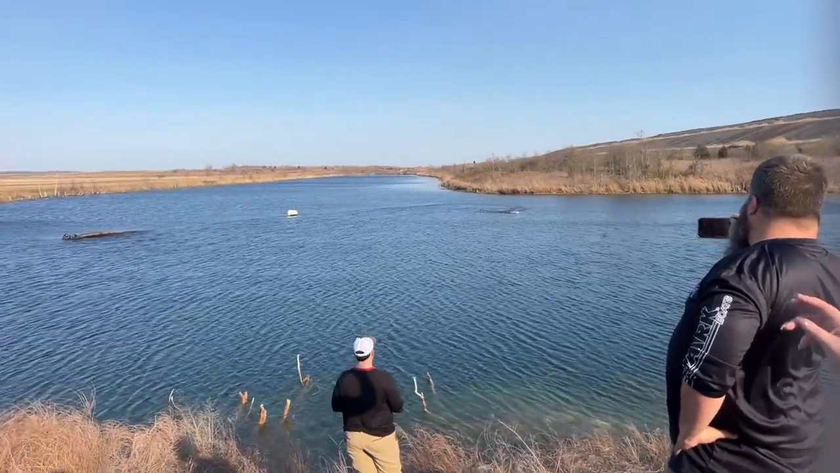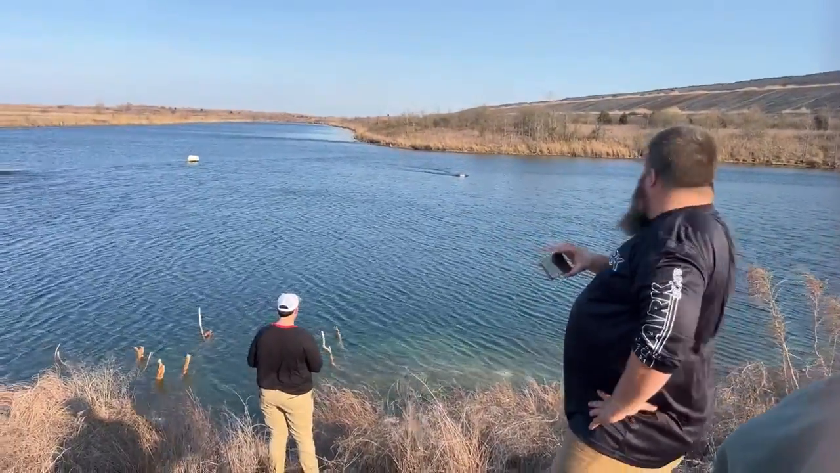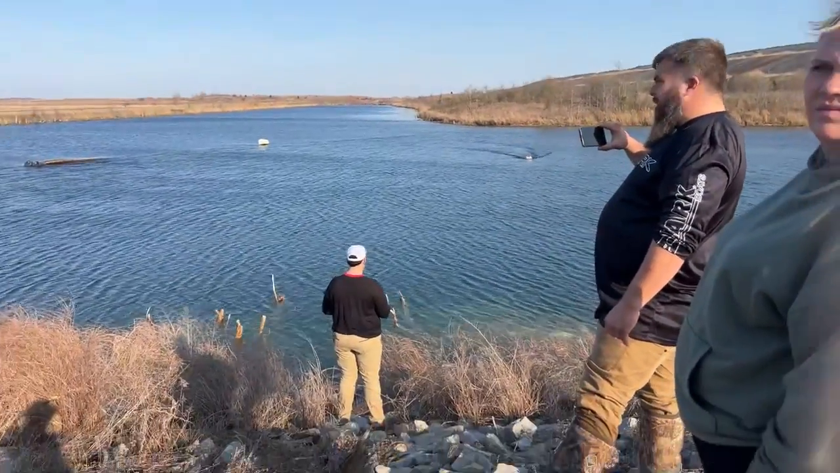Is it called Willow Lake or Cottage Grove? They kind of ran together, weren't they? Willow Lake was underground and Cottage was... I think this is part of Cottage. The sign down there says Cottage Grove.